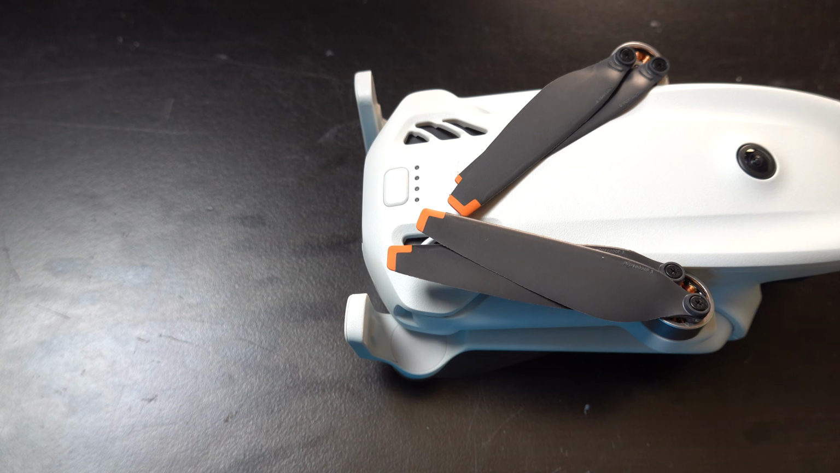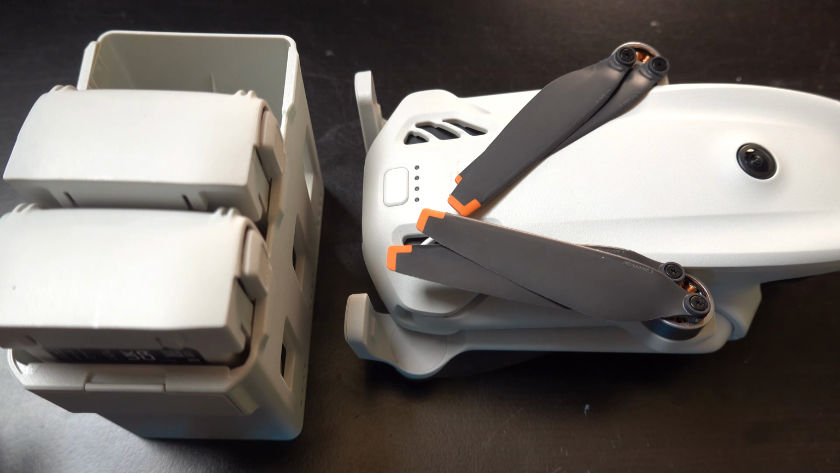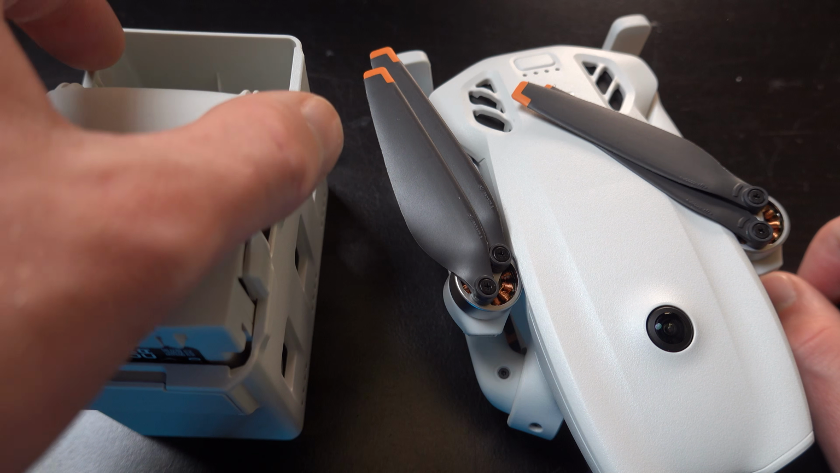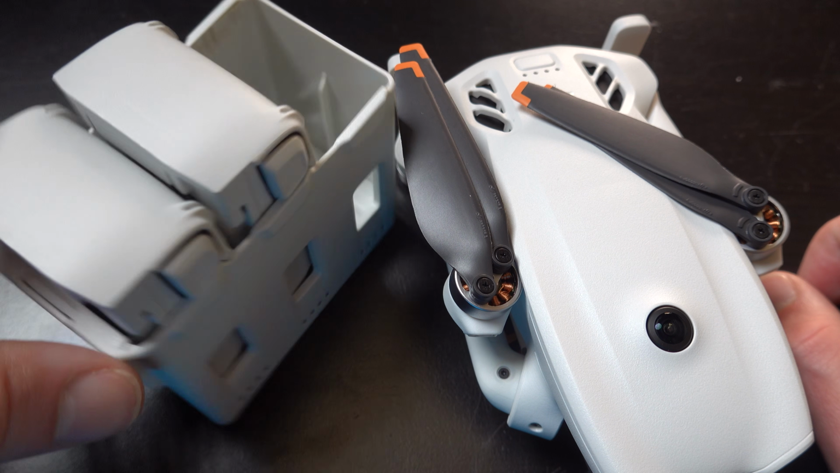Also, if you're considering getting this for mapping, consider also getting the extra batteries. These batteries do not work with the DJI Mini series, so maybe you have a Mini 3 Pro. These are a separate type of battery. They look similar, but they are very different.